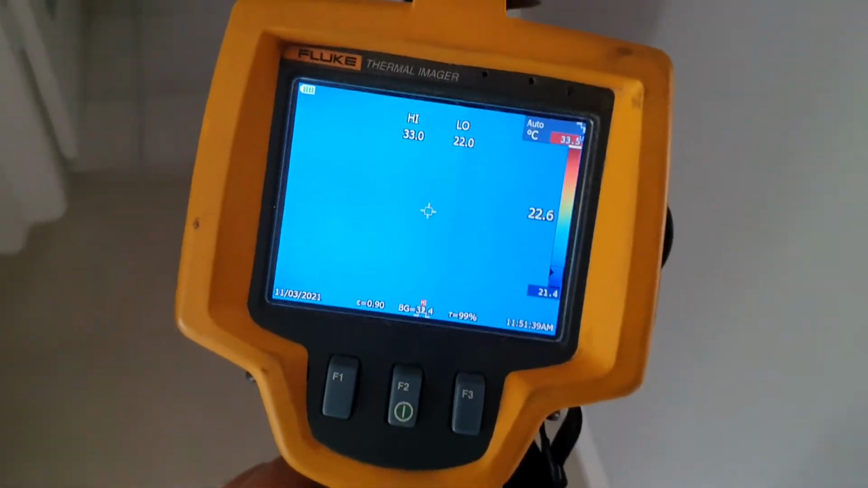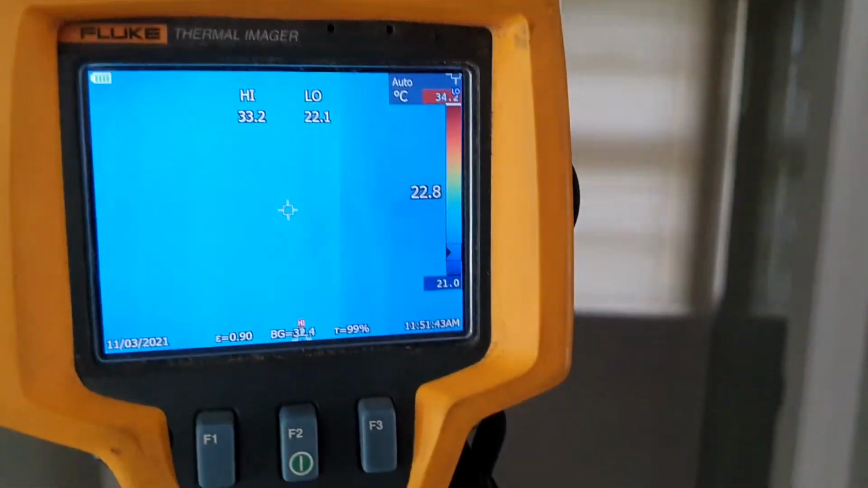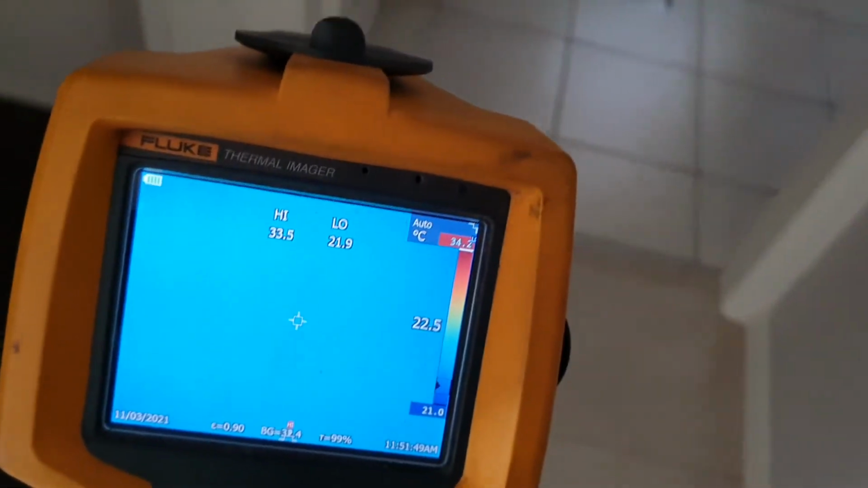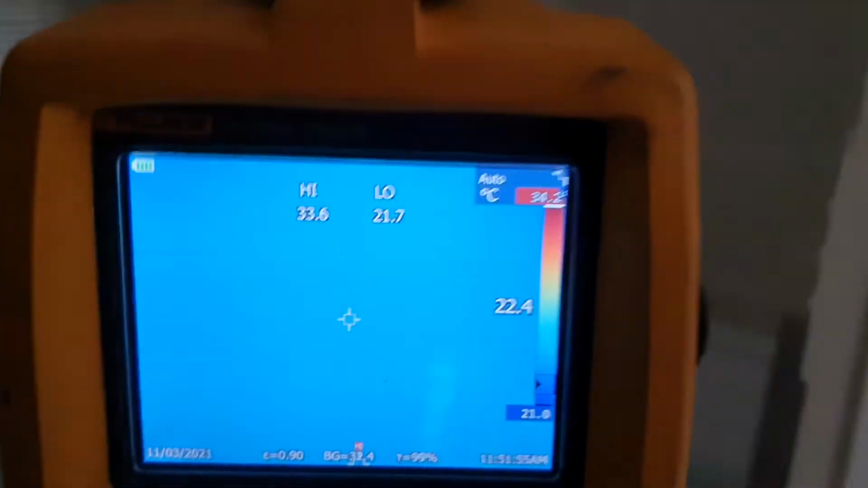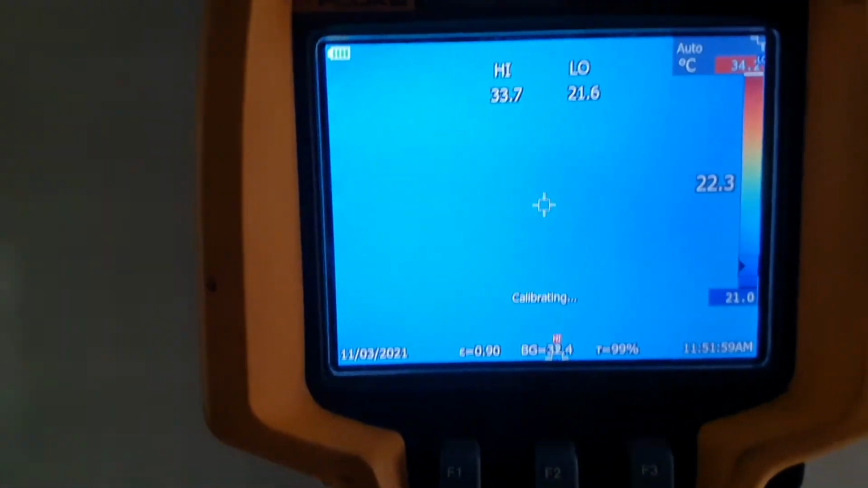We'll also pick up cold areas. We'll compare the normal temperature with cold areas, so we can pick up where there's a lack of insulation, for example, or there might be a water problem up in the roof from a cracked tile or whatever.